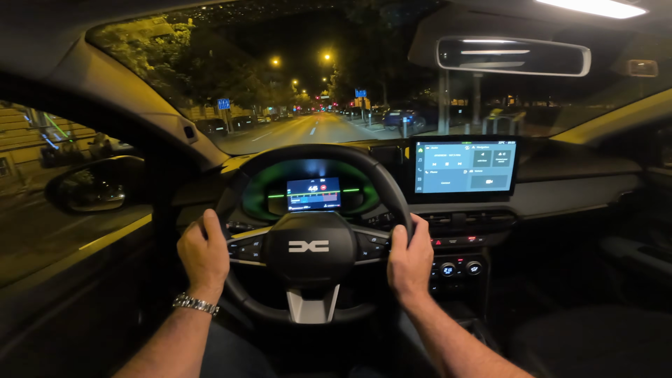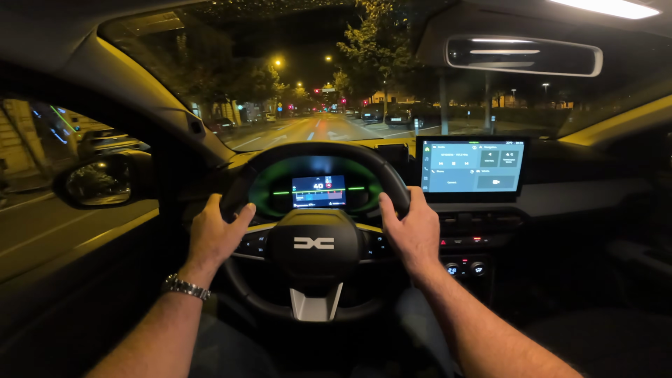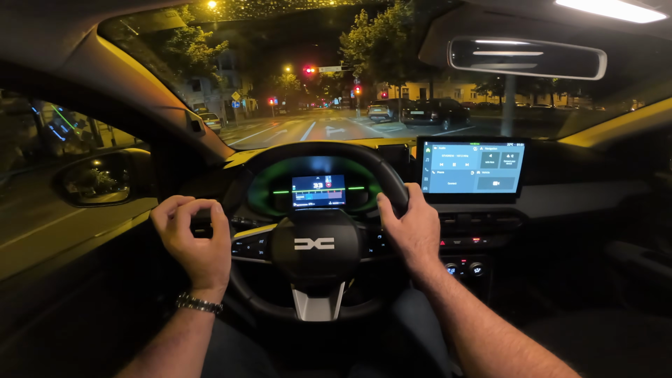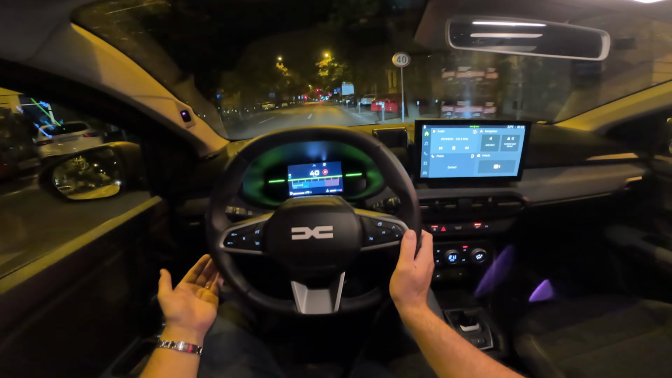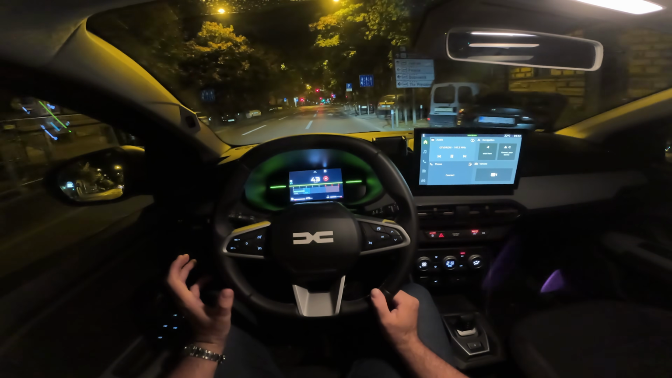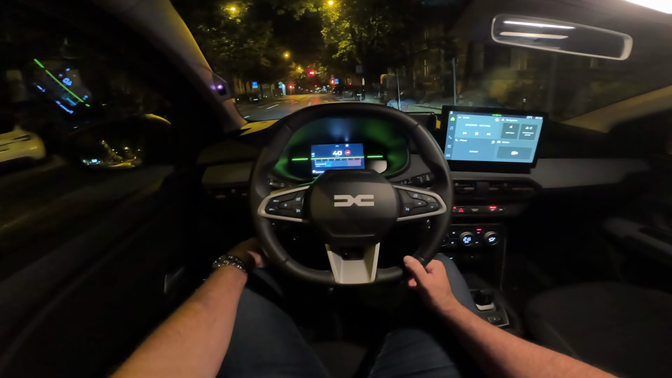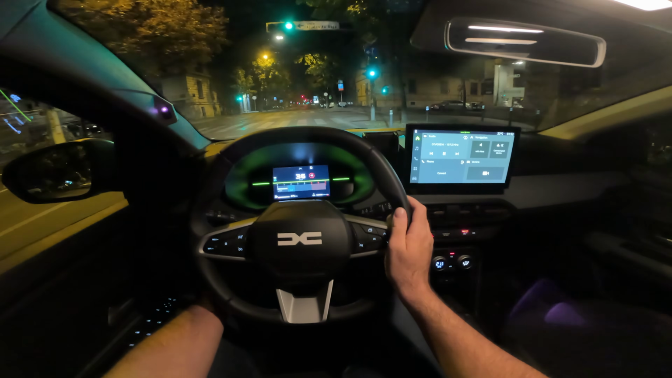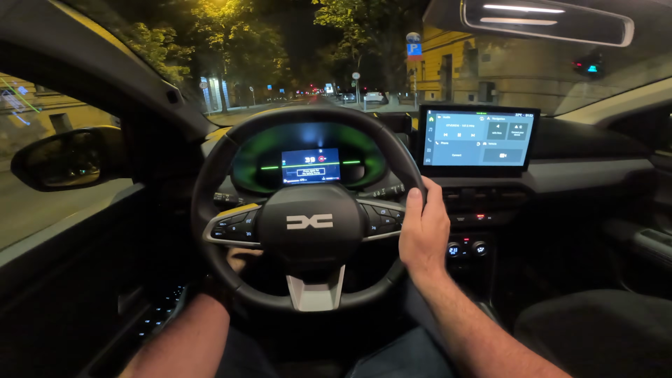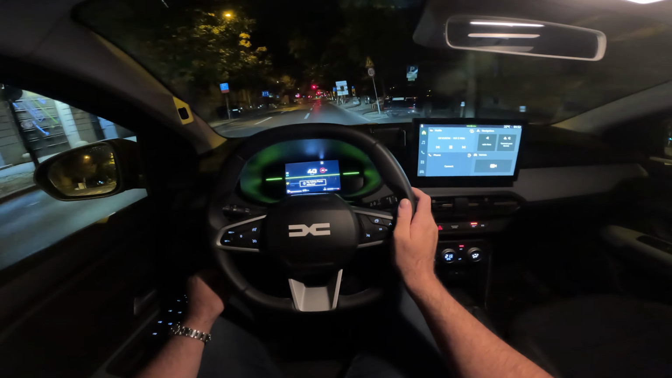And this beeping sound, this is the speed warning as soon as you go just a bit over the speed limit. But here on Dacia models, you can actually set the desired settings very easily. So you will do the preset within the menu, and then when you press this, press again for My Safety Perso. My Safety Perso is selected.